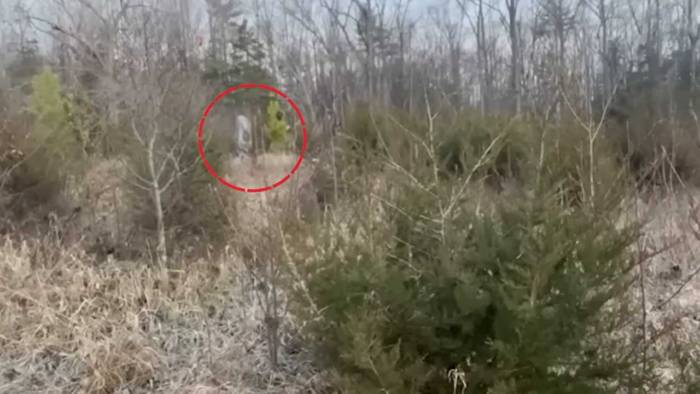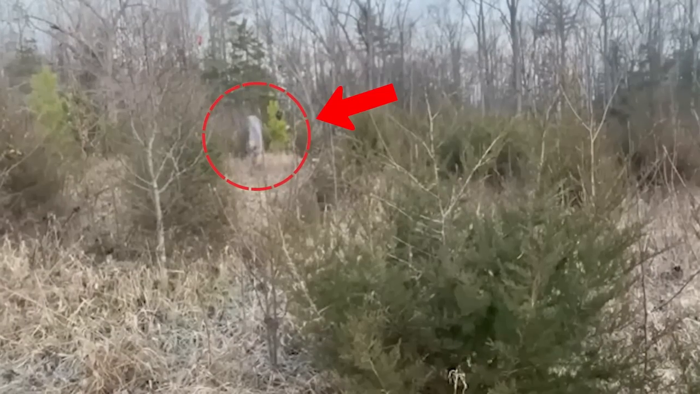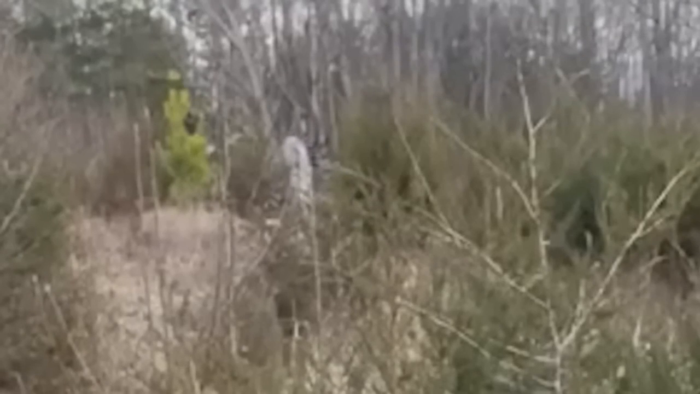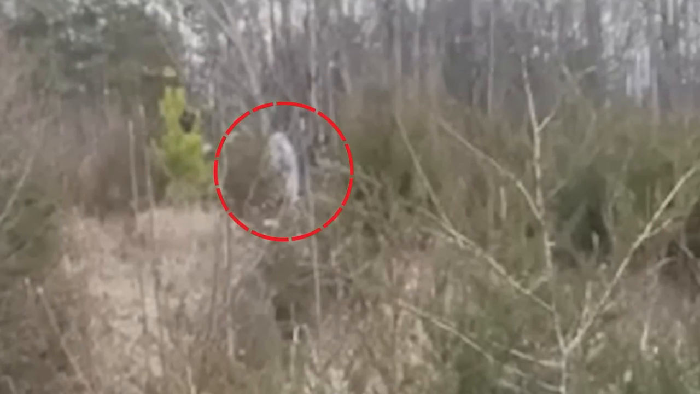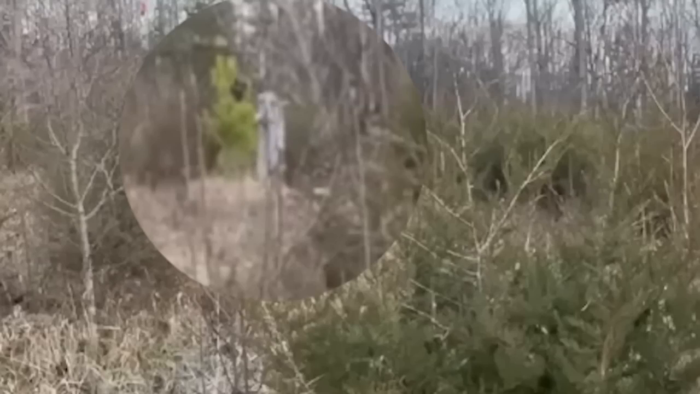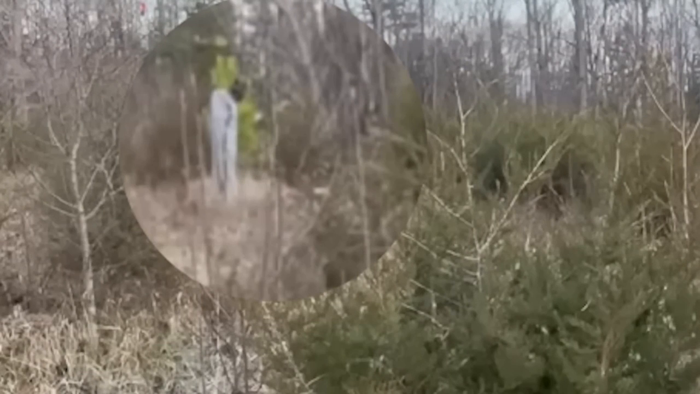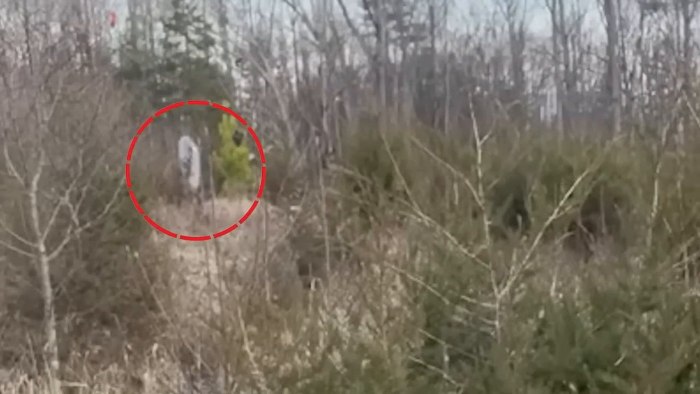But this time, he didn't get a typical animal. Instead, he caught something stranger and more unsettling. As you can see, the video shows an odd creature wandering through the bushes while wearing a robe. Uncertainty surrounds it, as it is not clear whether this is merely a human wearing a lengthy white robe or a